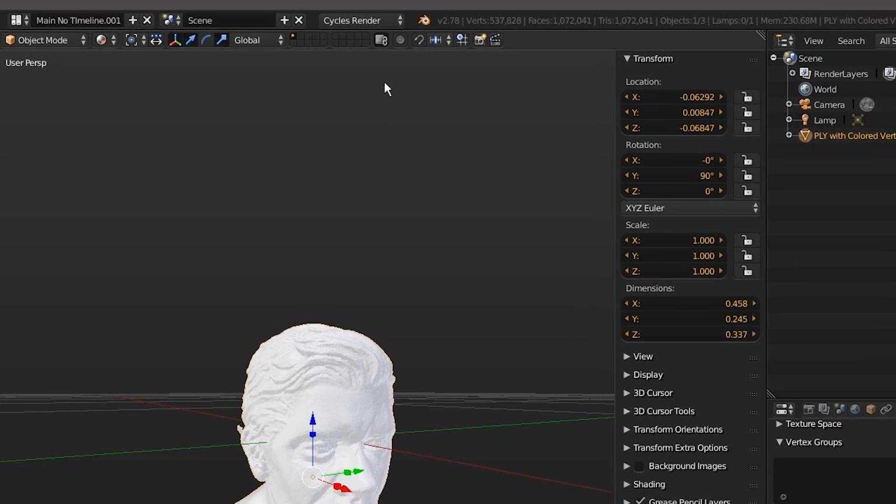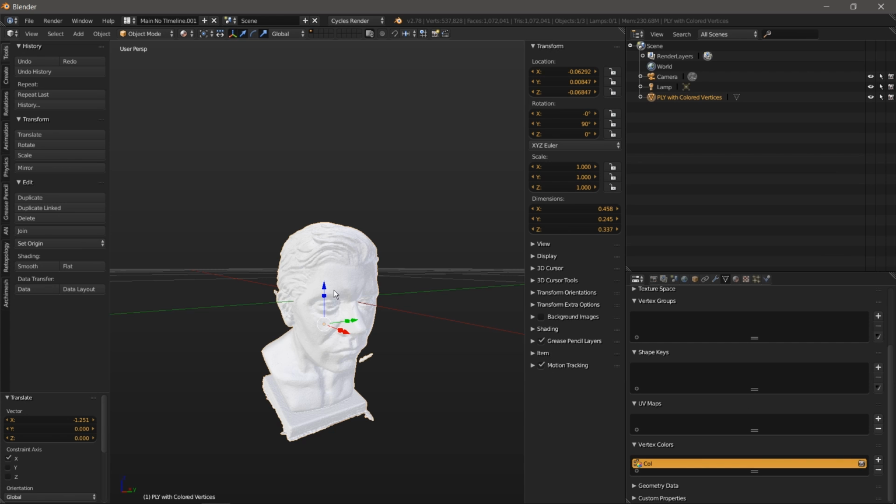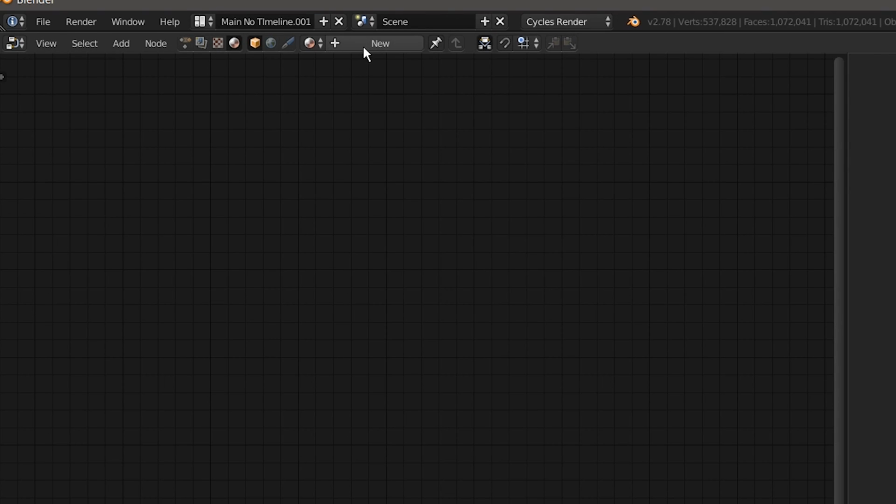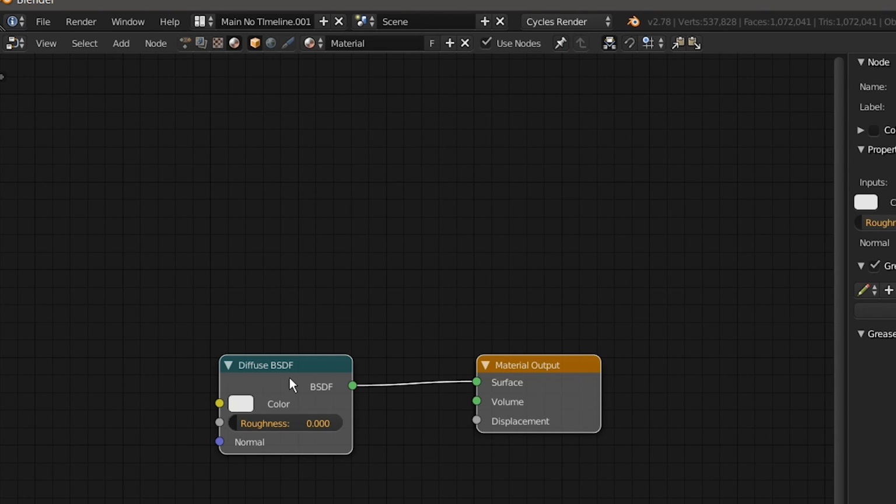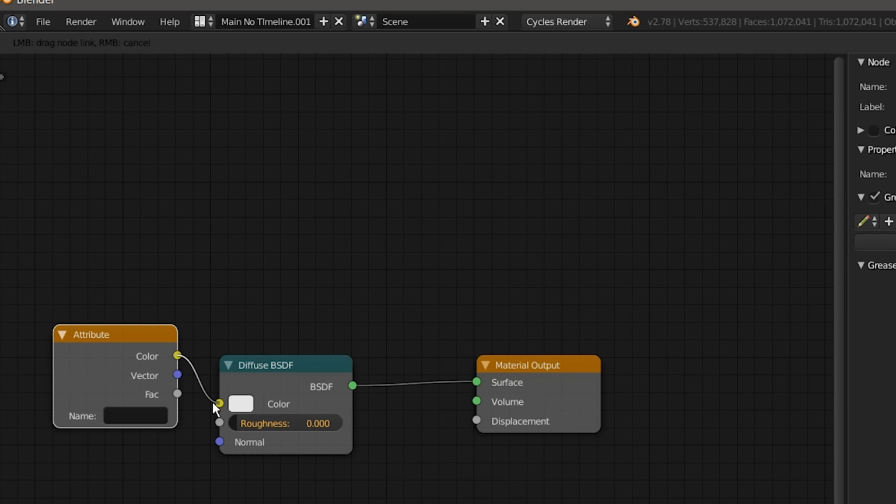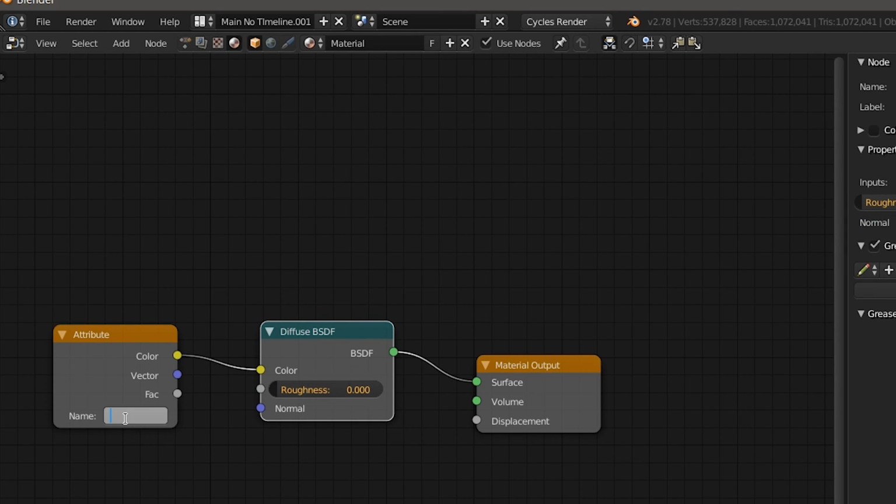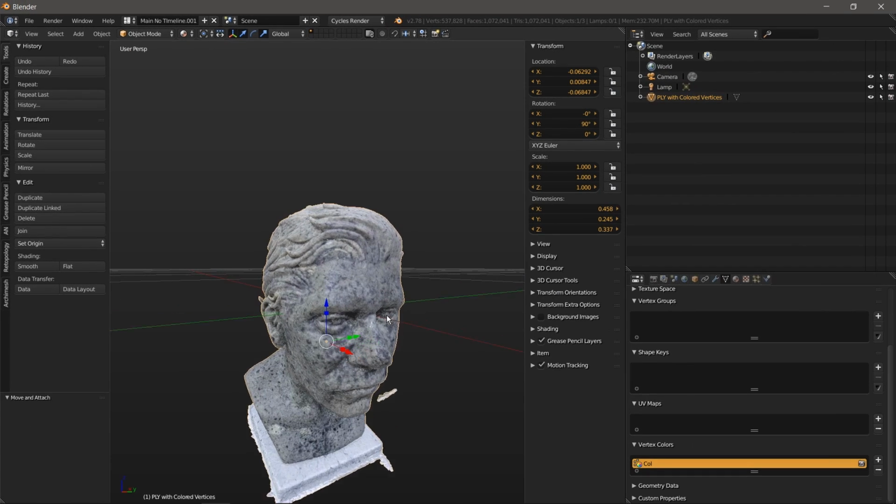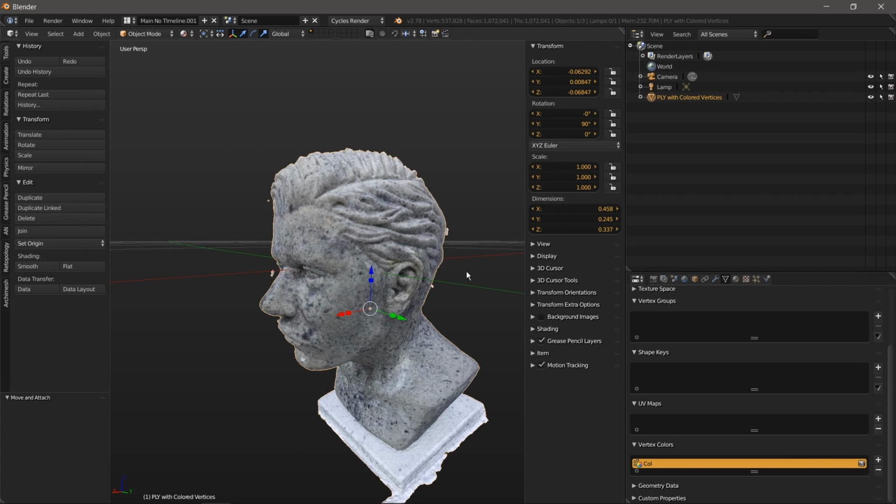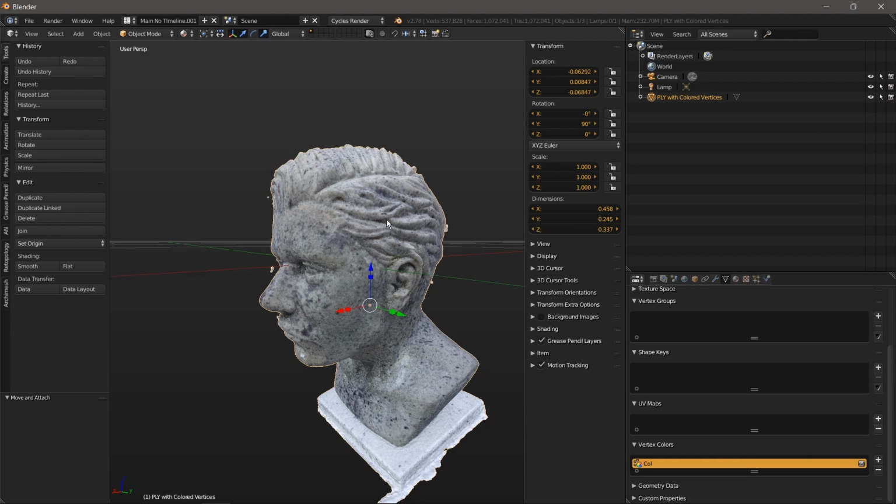Once it's in Cycles, this will probably change to white, and then we have to go into the node editor, and in here we're going to create a new material, and automatically it creates this diffuse shader. I'm going to add Input, Attribute, and from here we want the color node, so I put that to Color, and for Name we have Kohl. Now when I go back into the 3D view, you'll see we have our texture. So it's as simple as that, and then you can go ahead and bake this into a texture file if you want to save it that way.